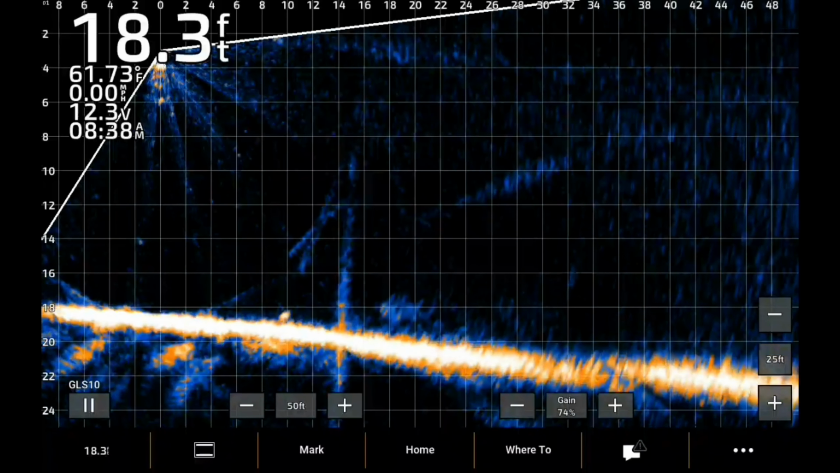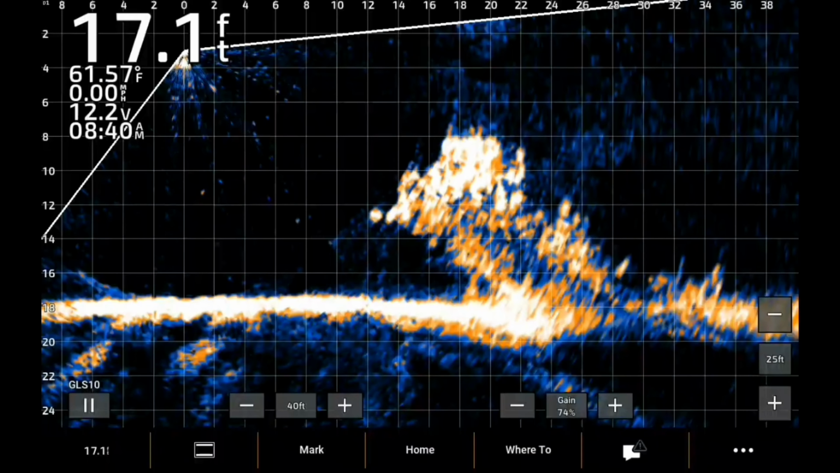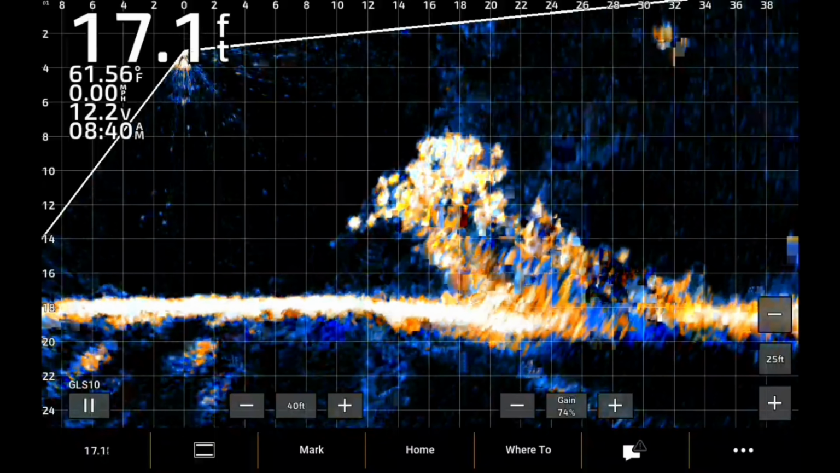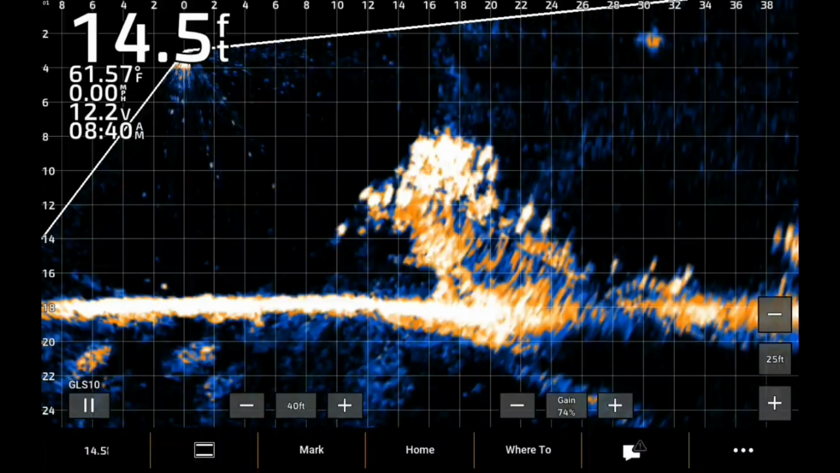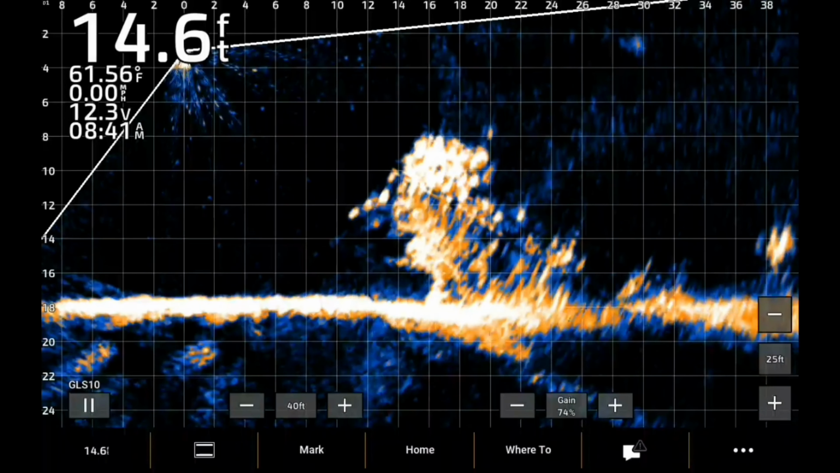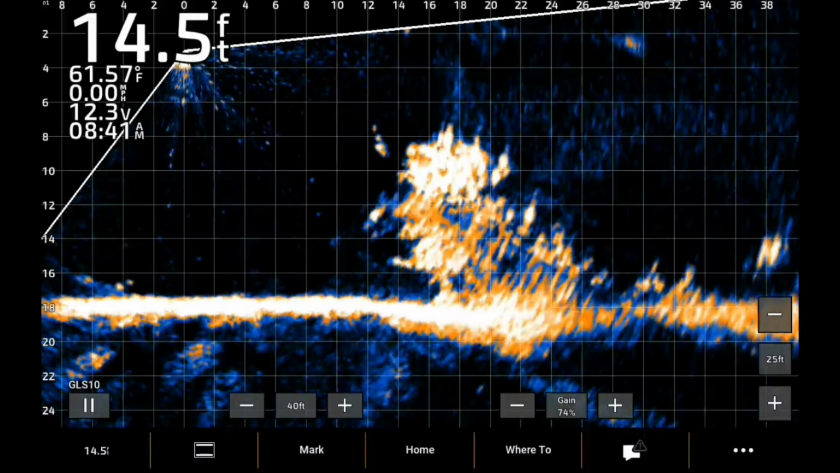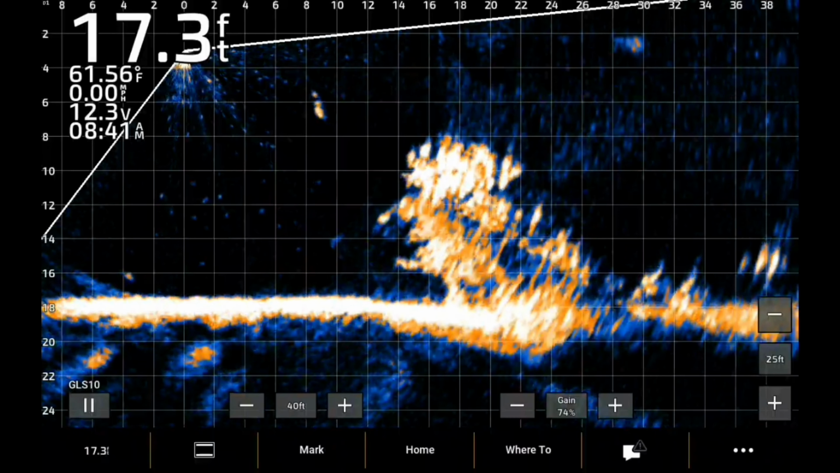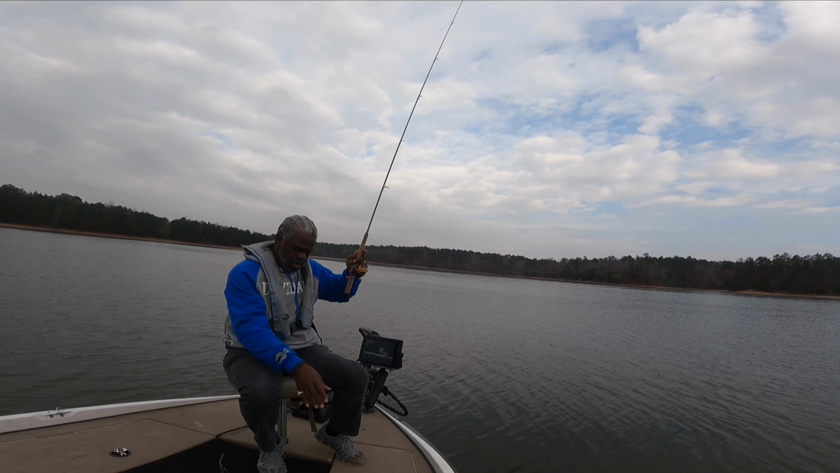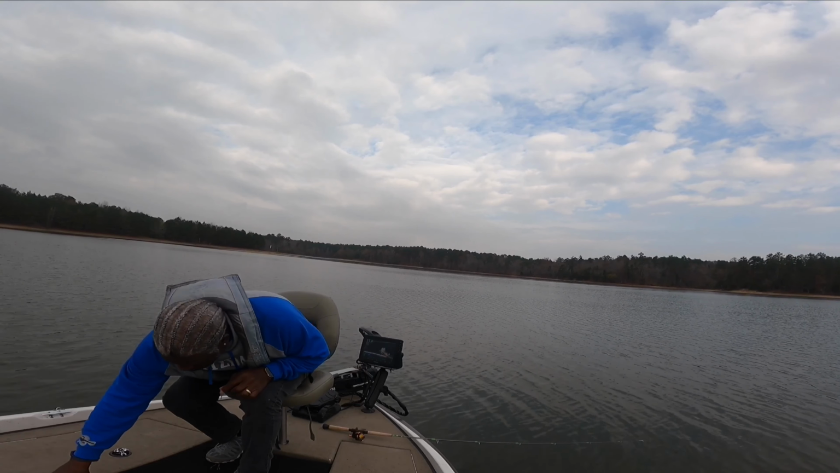All right, didn't catch him. Oh, why? Now, that fish waited till I got up to the boat, pretty much, and then hit it, and I missed it.